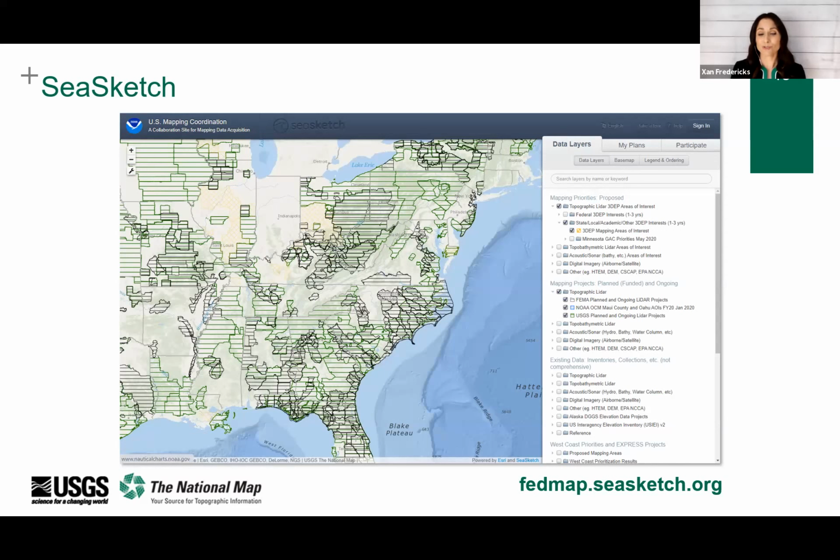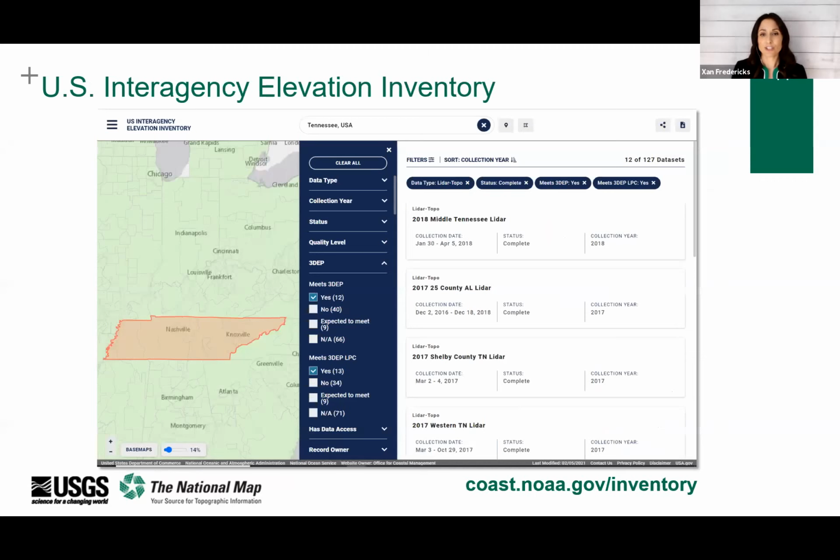Now, you can also use SeaSketch to determine if elevation data already exists over your area of interest. So if you enabled some of those boxes at the bottom right of the legend list, you could see some of the existing data inventories, and those are pulled directly from the US Interagency Elevation Inventory. Now, the USGS maintains this inventory, it's also known as the USIEI, in partnership with NOAA to keep track of publicly available elevation data. And it's updated annually, so it can be a really critical tool for planning.